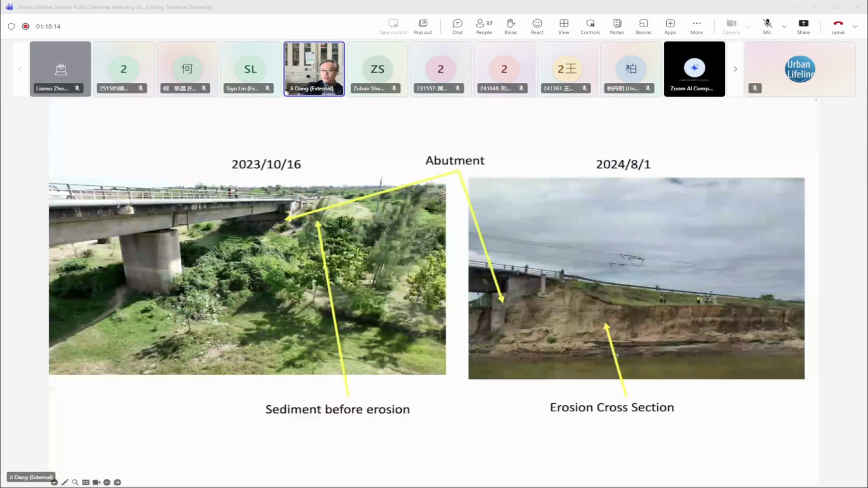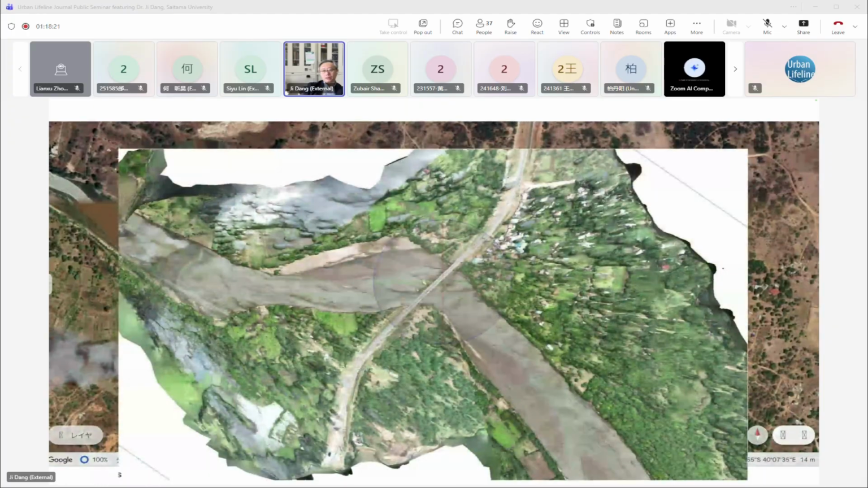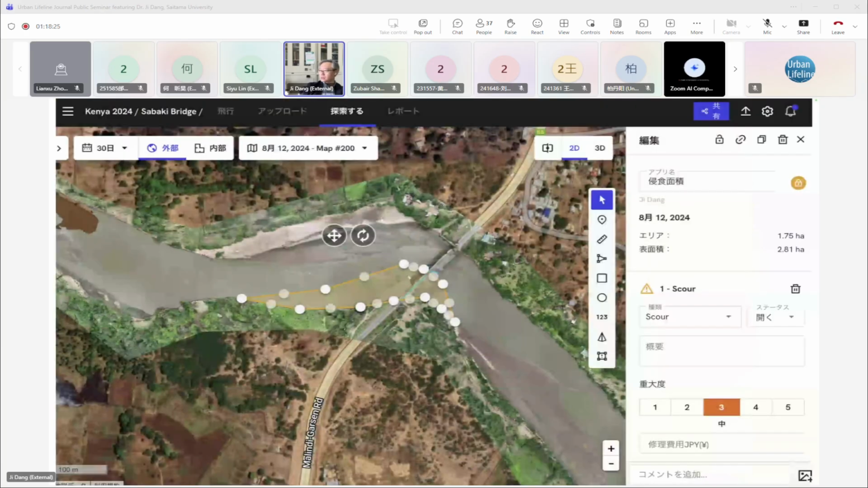There is another bridge where erosion happened, which was also in Kenya. And from the 3D model around the bridge, we can measure the area of erosion before and after the big disaster.